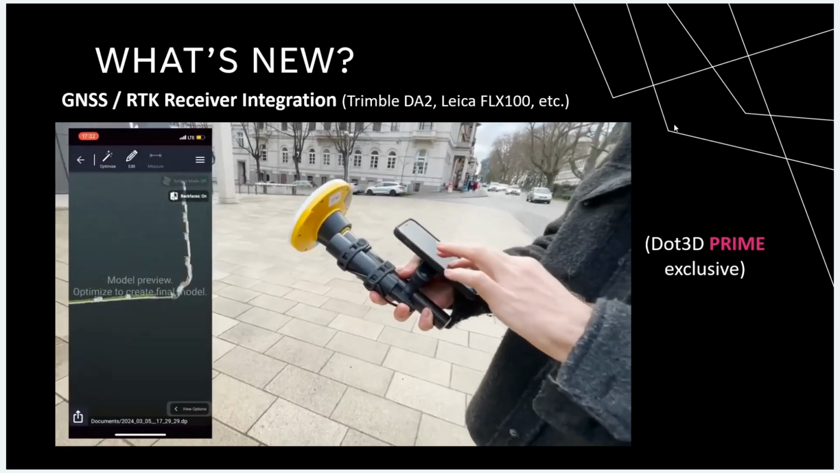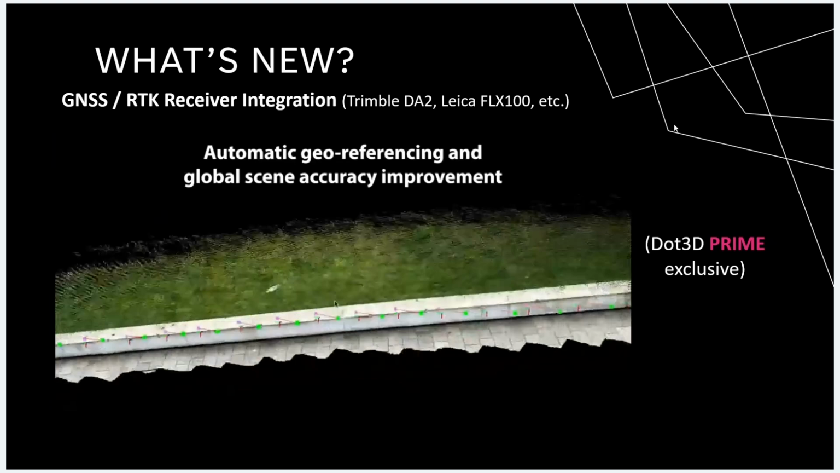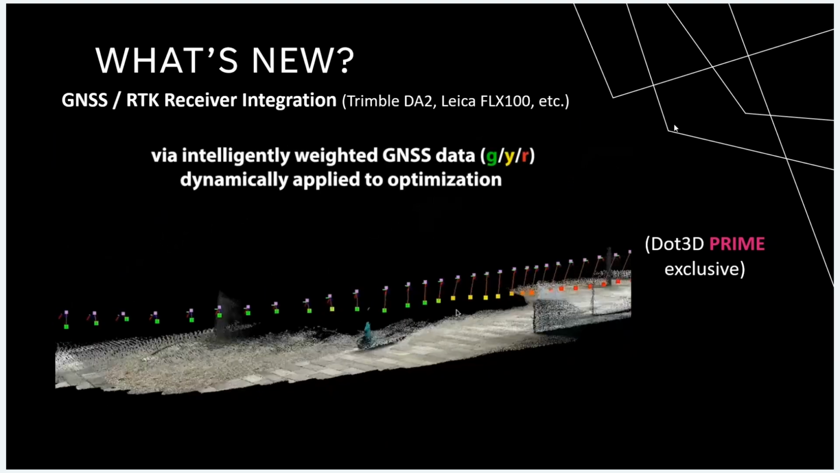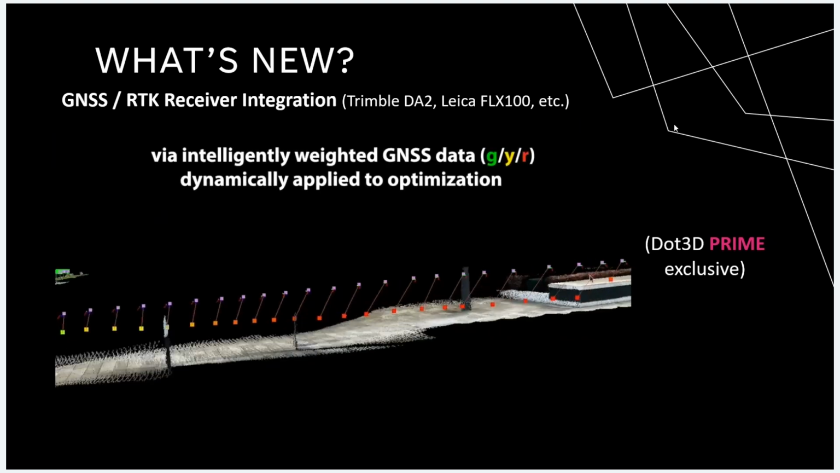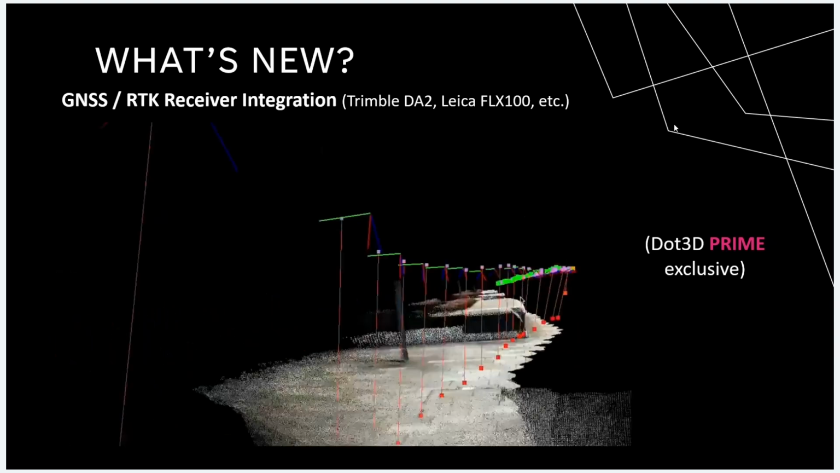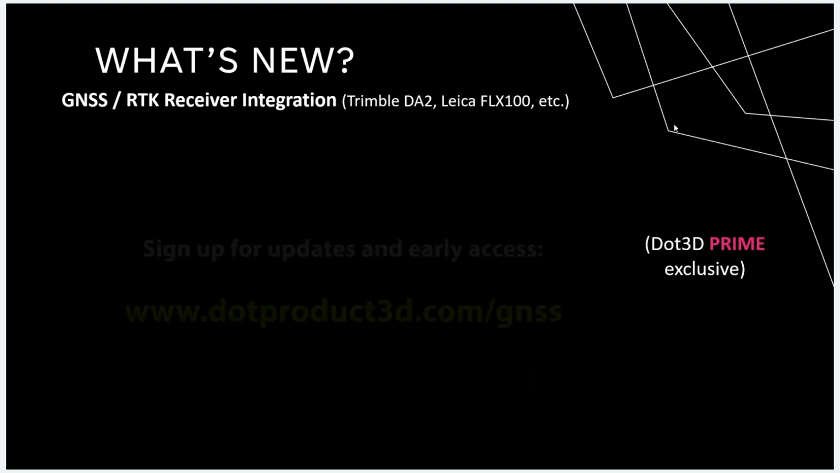But not everybody has the luxury of putting down targets across their entire scene and surveying them in one by one before doing their scan. So this kind of gives you the next best thing. It allows you to freely walk through the entire space, and have your drift automatically adjusted for and tied into your high accuracy GNSS the entire time you're scanning. And then when you go to optimize, it is taken into account automatically.